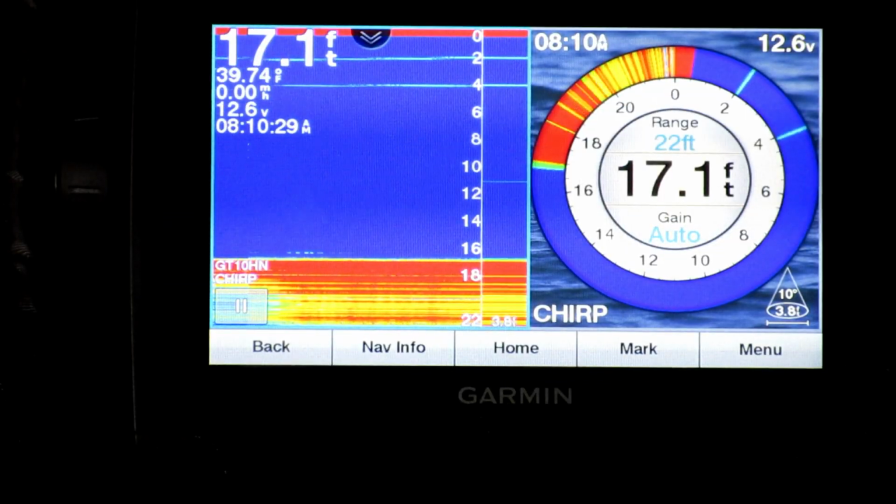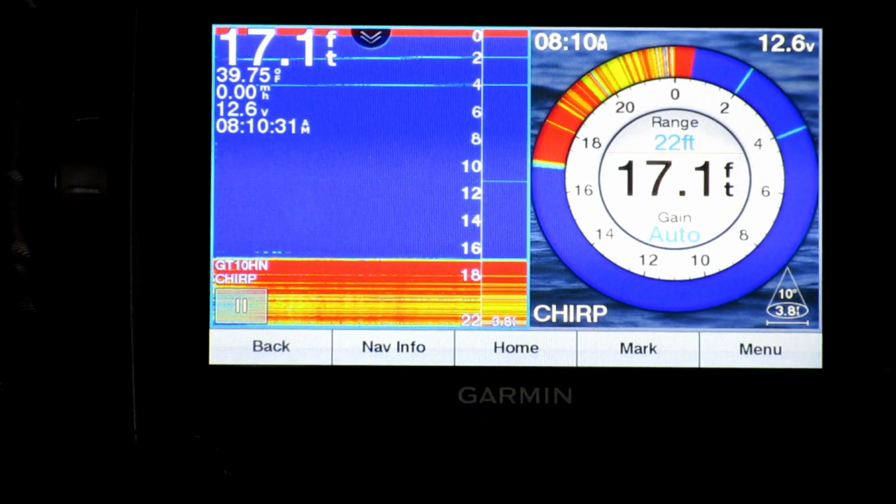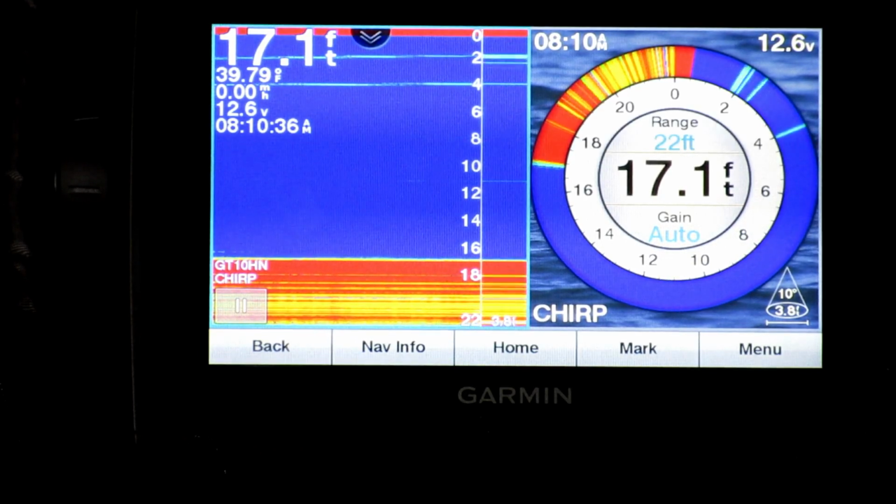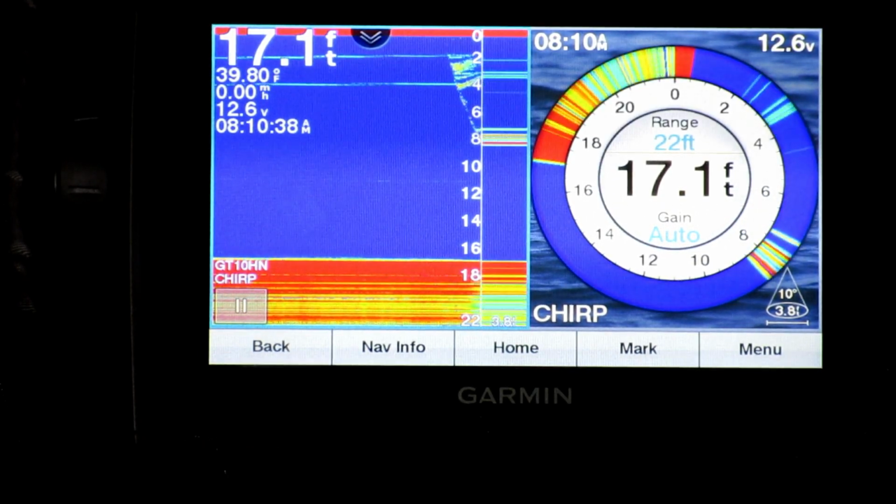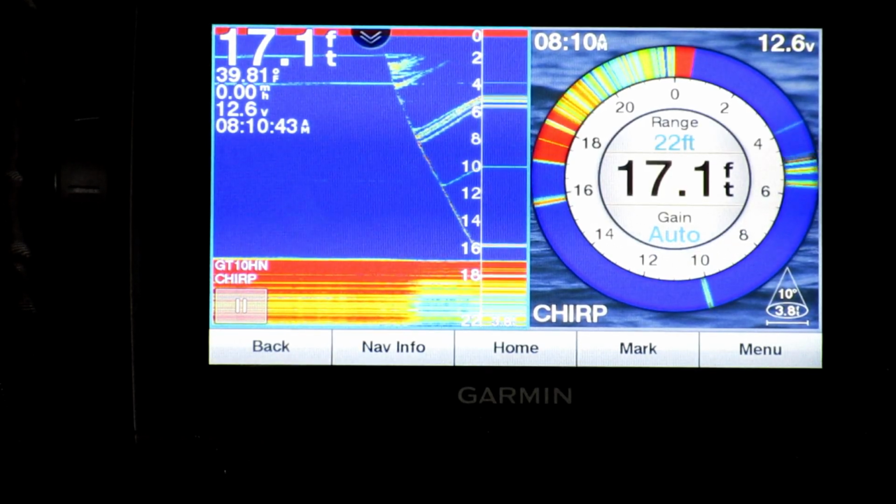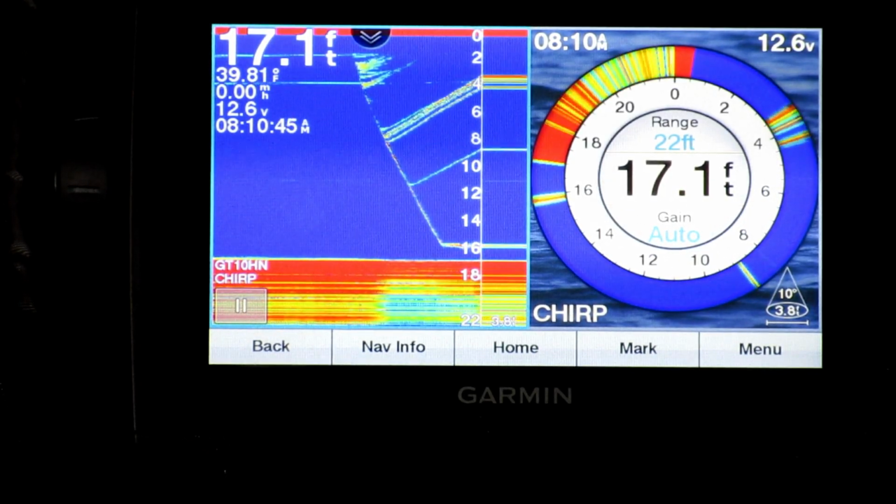So, okay. So that's how the traditional flasher view looks. So for those of you who can't determine if you want to go with the traditional sonar or the flasher view, well, with this you have the best of both worlds. So let me drop my jig down and you kind of see what happens. See it dropping, dropping, dropping. 17.1 feet of water, so I got it right down at 16 feet.